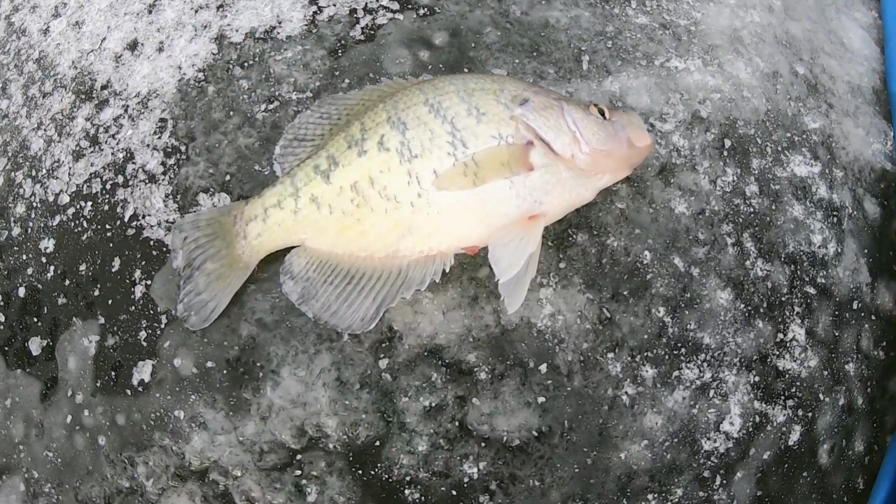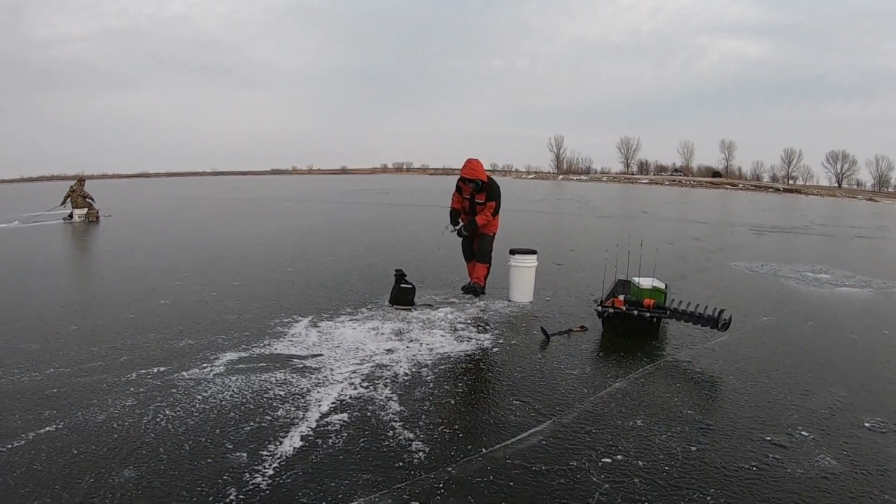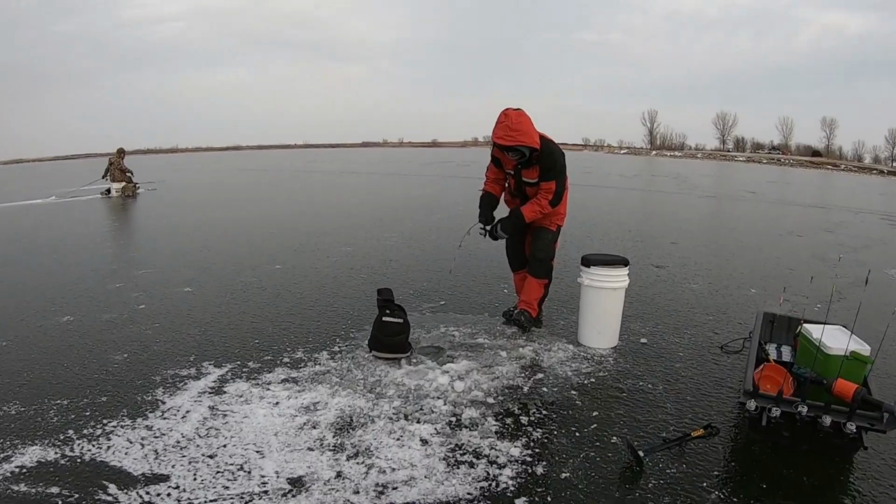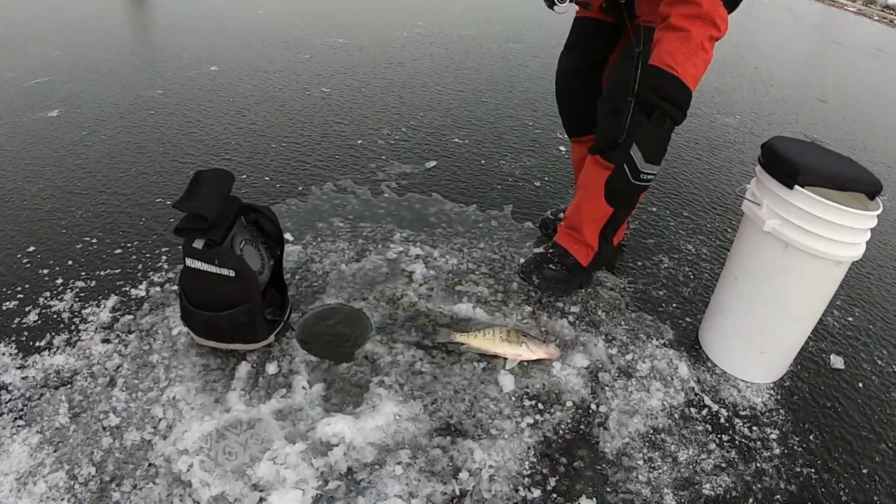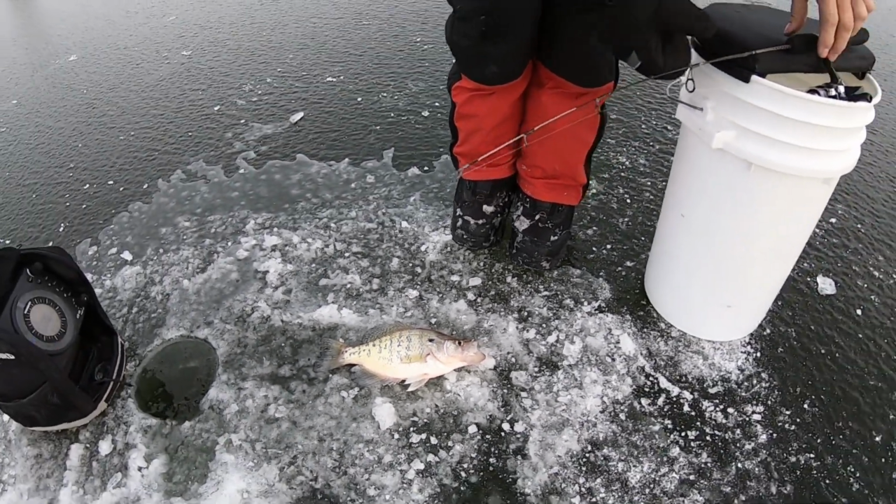That's a good fatty right there. Look at that. Oh yeah. Here we go. Joe is on. Little ice rod, look at that. Oh, nice crappie. Look at that. Joe is on the board.